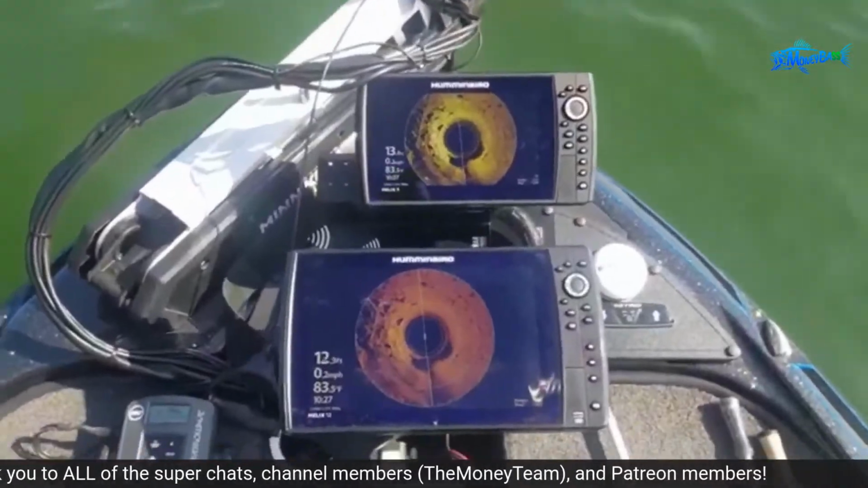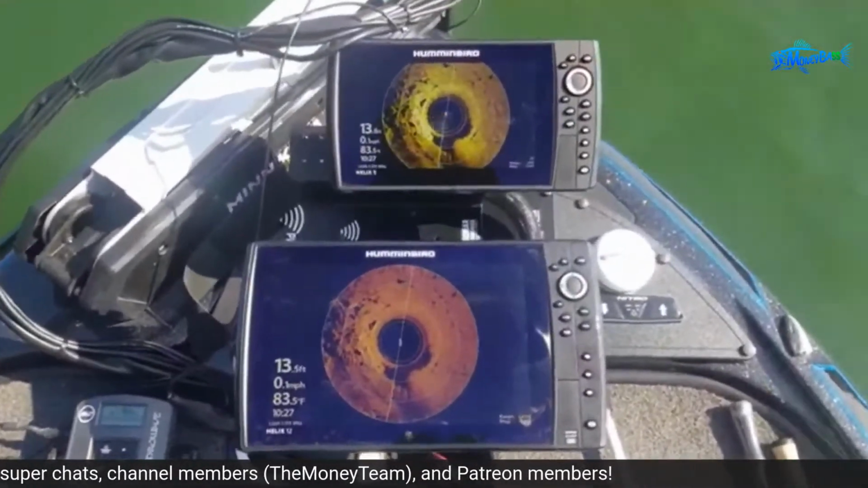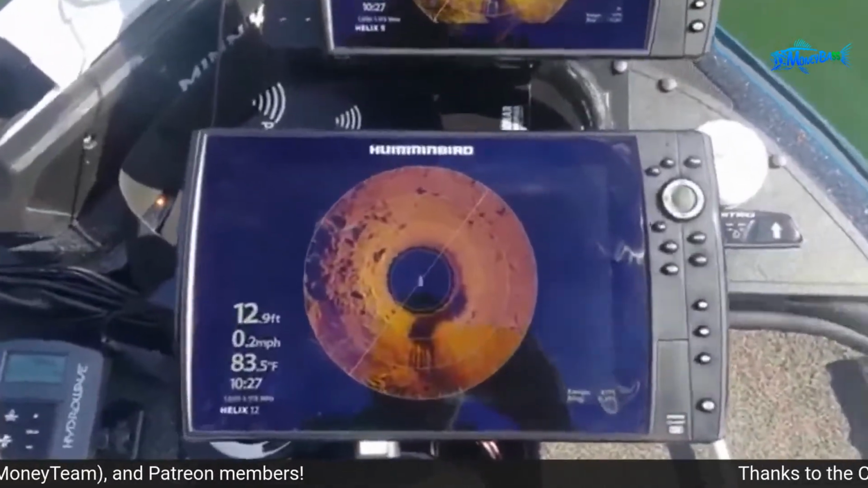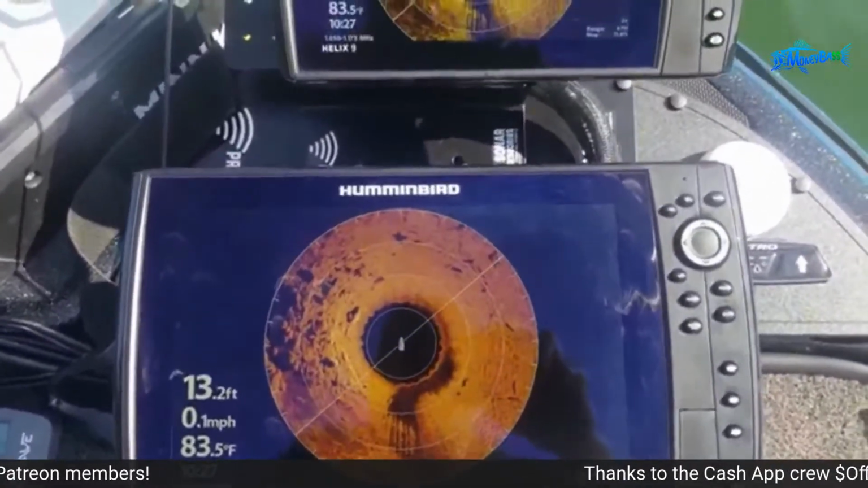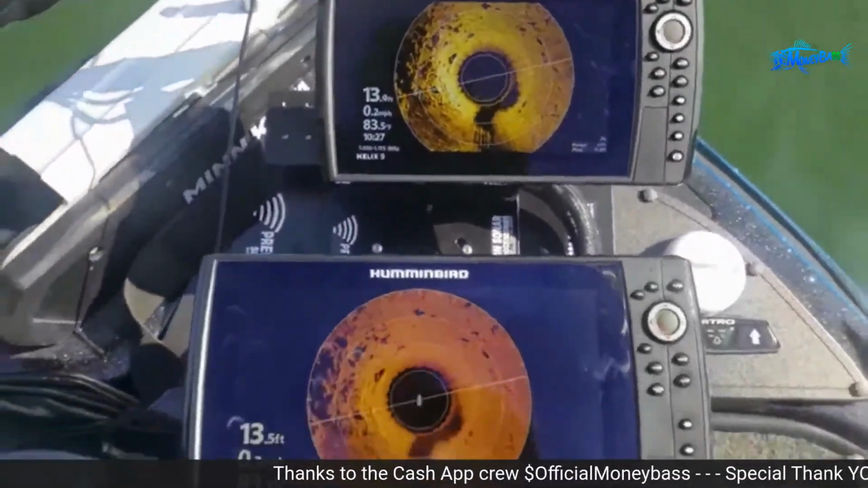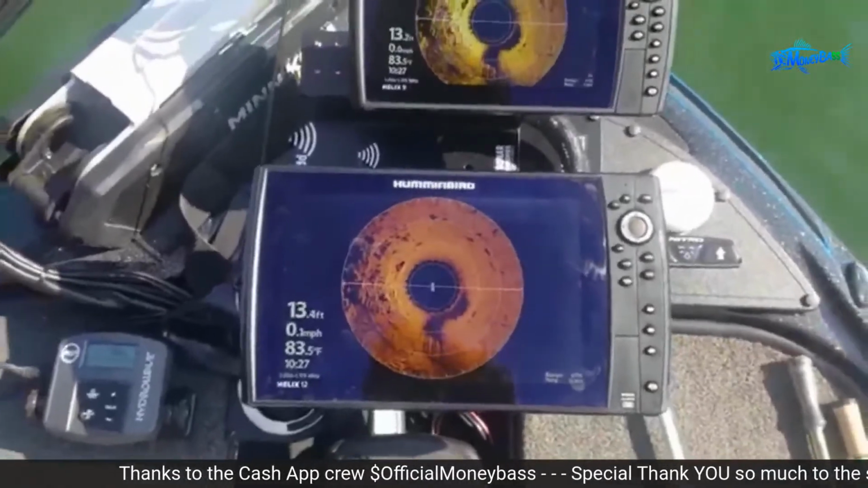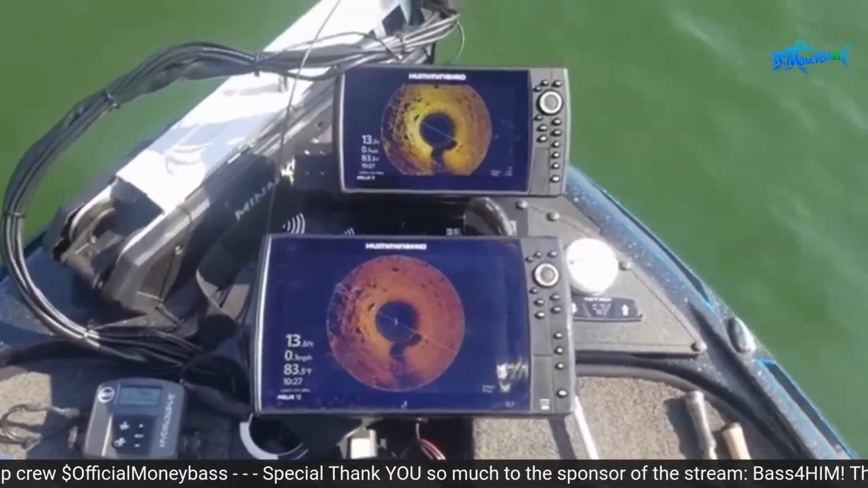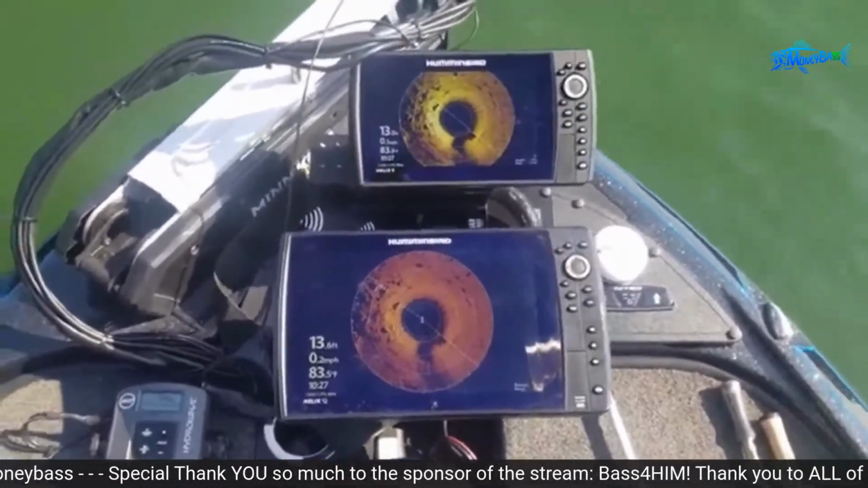All right, so I'm out here with another way that you can dial in your 360 imaging unit. As you can see, I'm over here with some rocks, a nice group of rocks off to my left. Basically what I did is I came out to an area where I could physically see the rocks. Let me just head over that way real quick so you can see the rocks that I'm referring to.